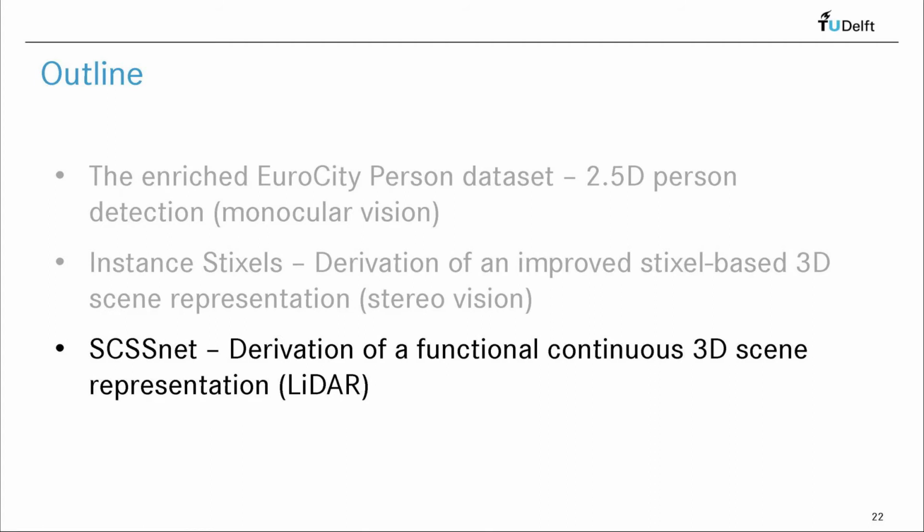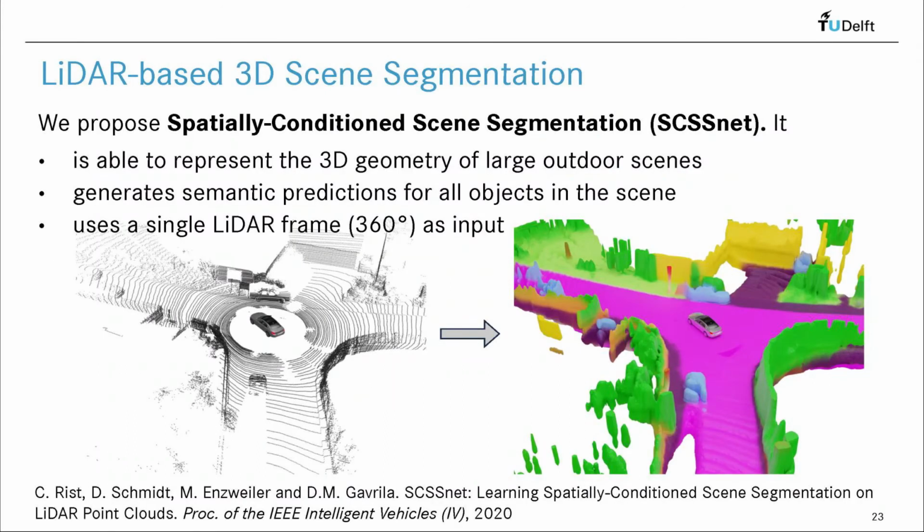So far, I've talked about bounding box and Stixel representations for the environment. The last part of the talk covers work shown at the Intelligent Vehicles Conference 2020 on a functional and continuous 3D scene representation using LiDAR data. We propose a network for spatially conditioned scene segmentation, shortly SCSSnet.